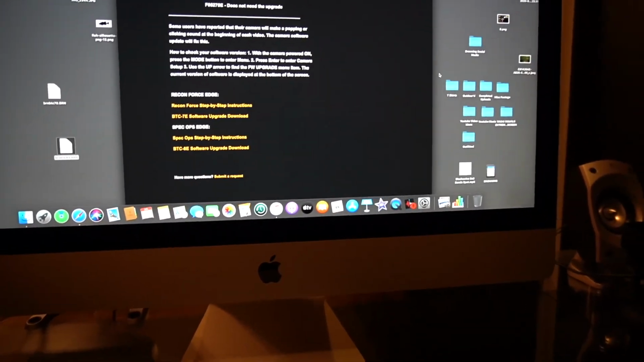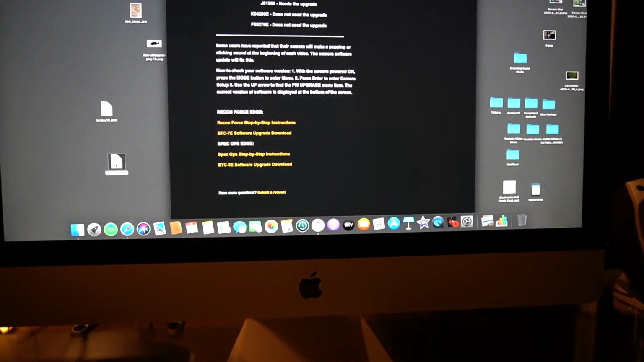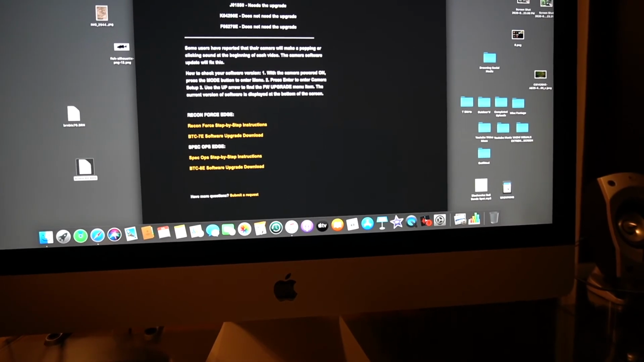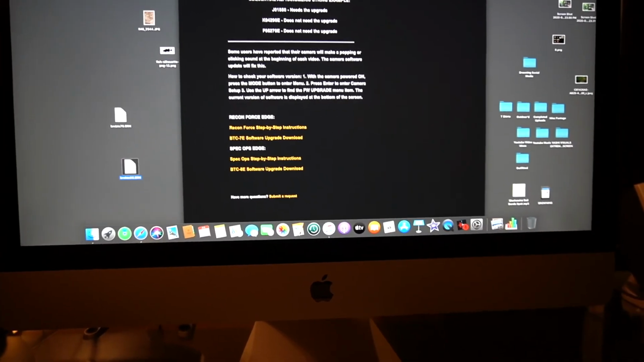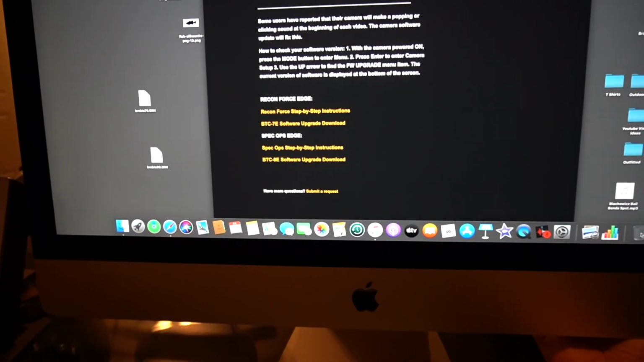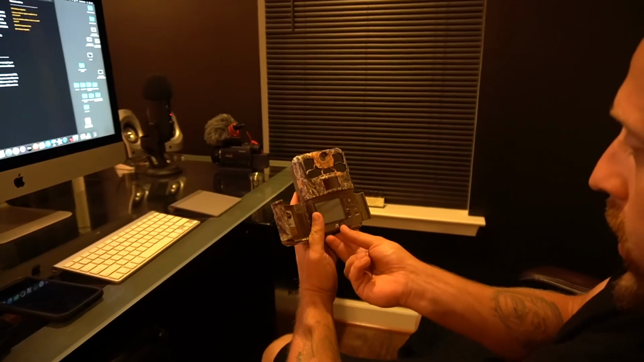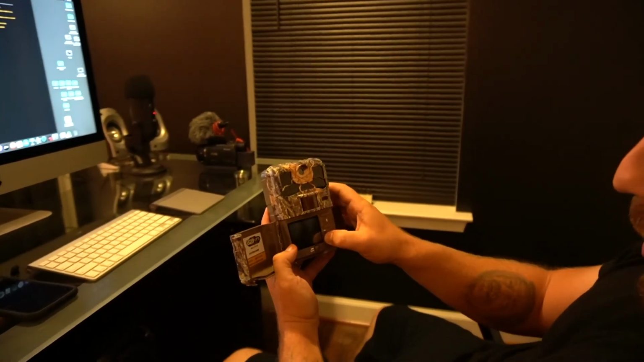All right, I already have the SD card in my computer, so I'm gonna take the file right here, drag it to the SD card. It says don't open the file, so we're gonna eject the card. Take the SD card out of the computer right here, and then we'll take the SD card, power it on,